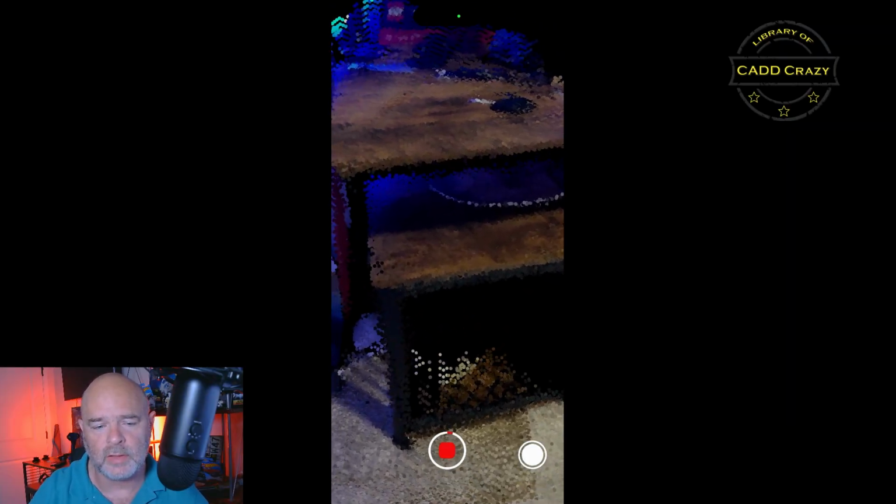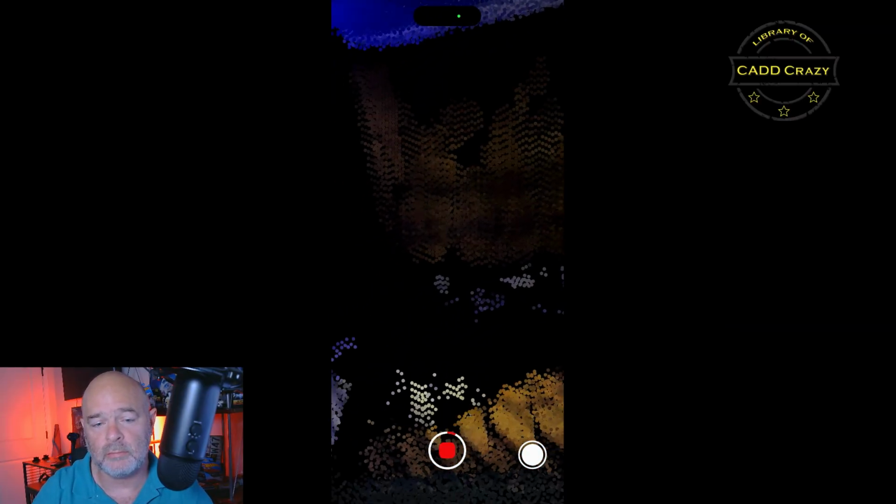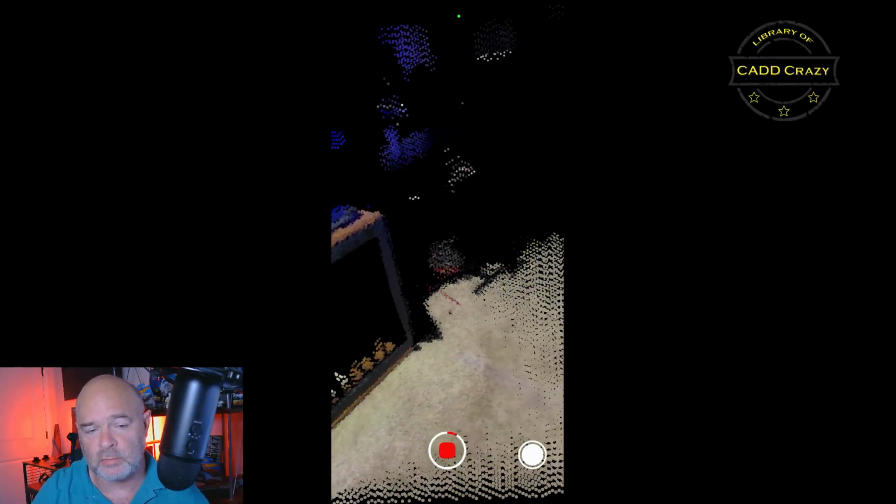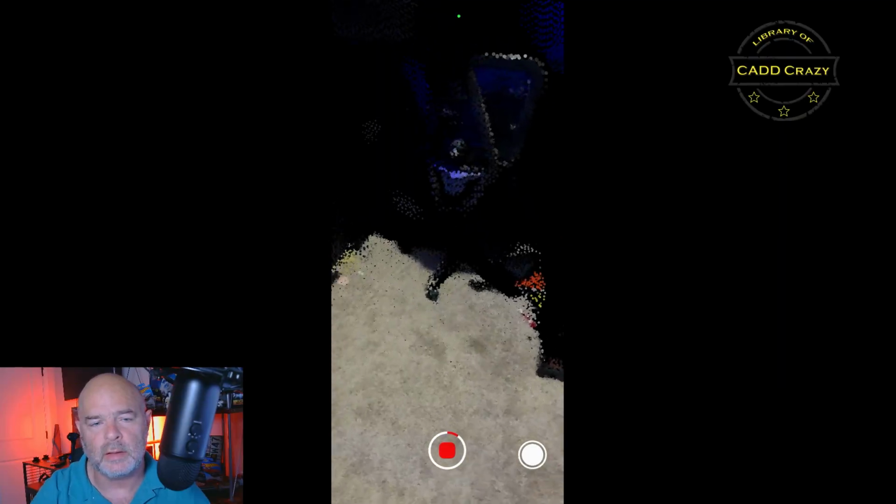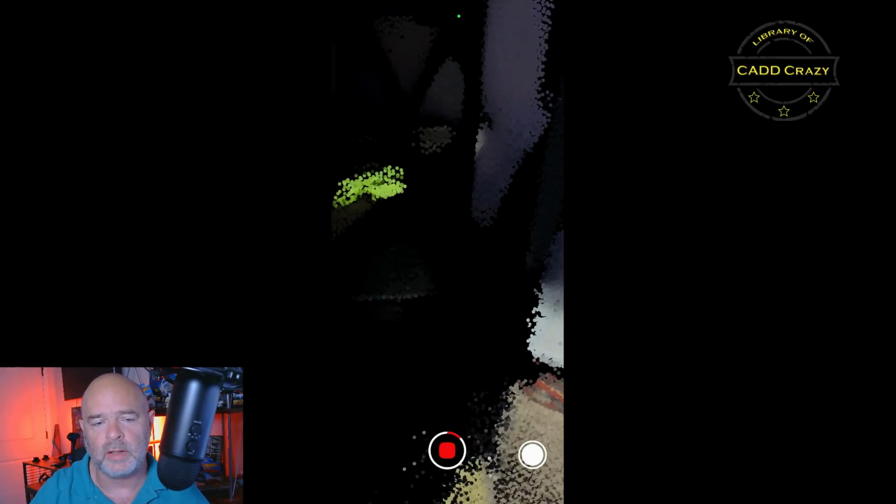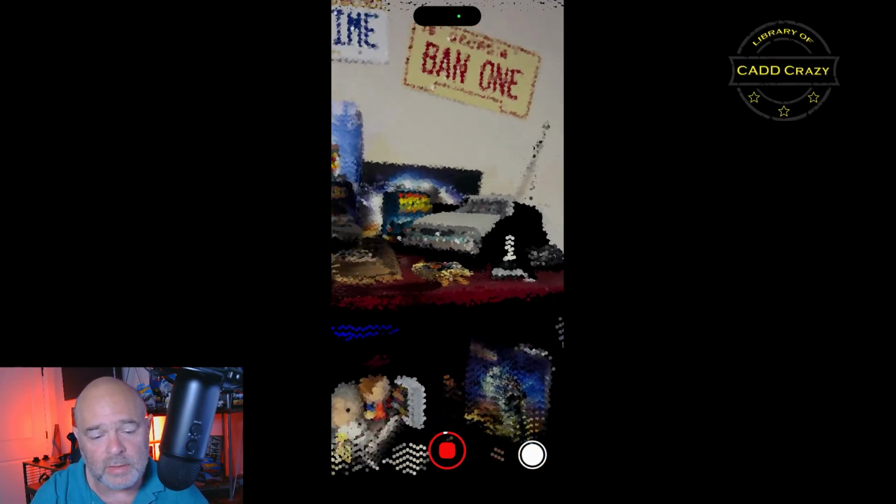Now, it does have some trouble capturing scans in low light, or areas in low light. Sometimes it also has trouble scanning things that are black. There are a couple of toy cars right there that you can see did not get captured because they're black and it just had trouble doing it. So we're just going to keep going around the room until we feel like we've got everything we need. I feel like we've got everything now.